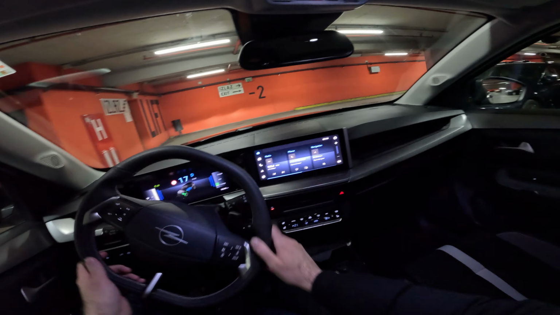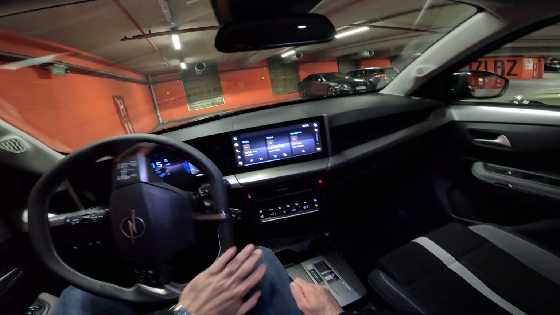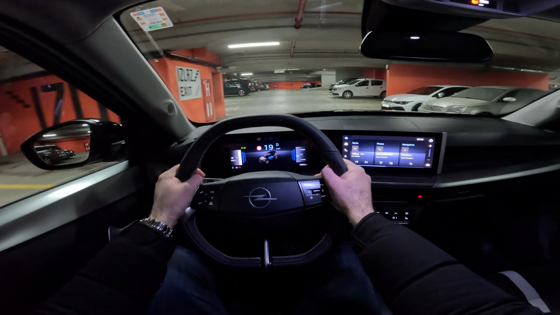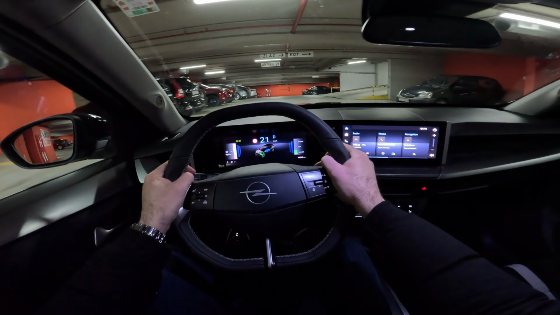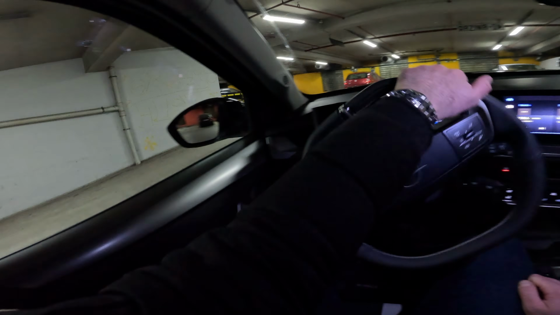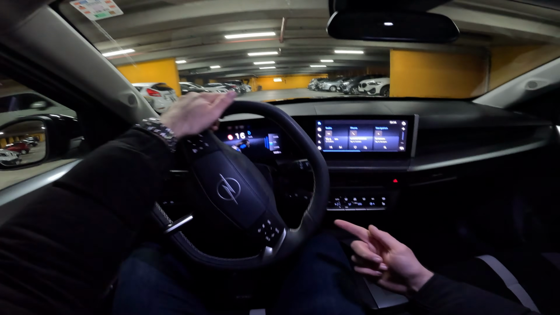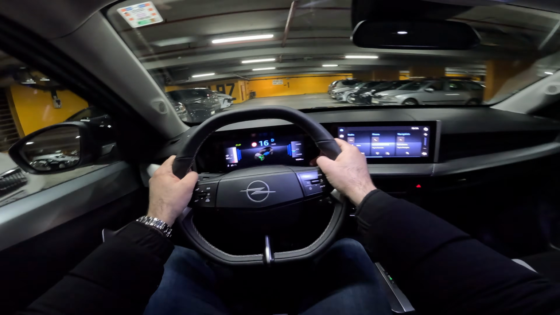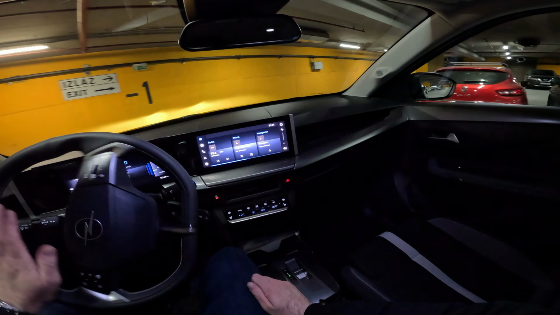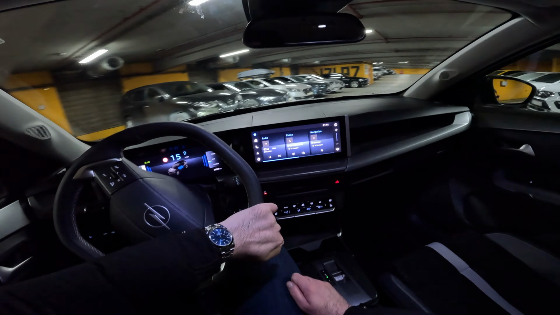And speaking about engines, you can also go for the 48-volt hybrid 110 version. And then there are also 2 electric versions available as well. So those are the options, and I want to hear your thoughts. Which powertrain would you take? And in this video I'm going to show you how nice and smooth the drive is with this hybrid 145. You will see that many times we will drive with electric power, like we are doing now, for example.